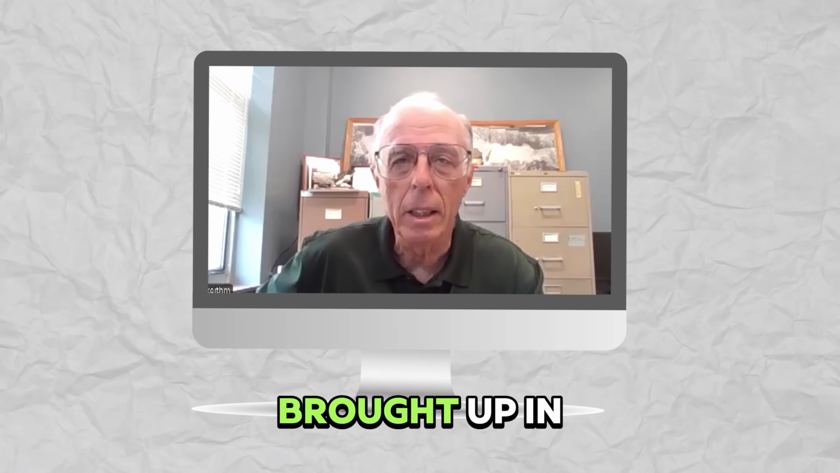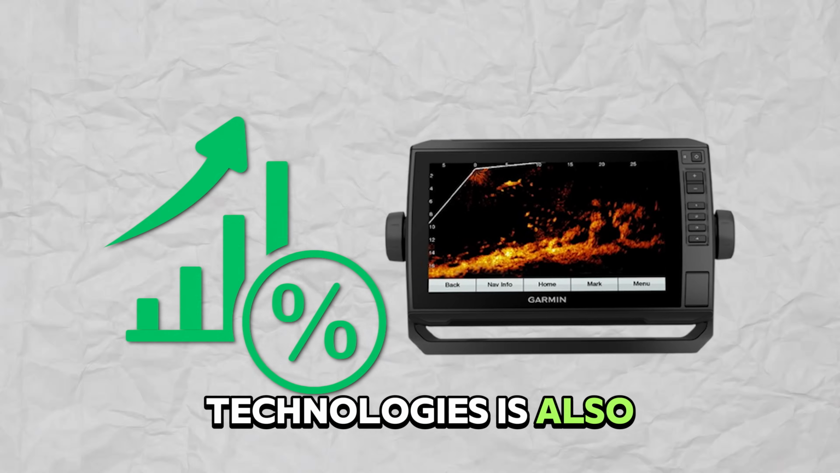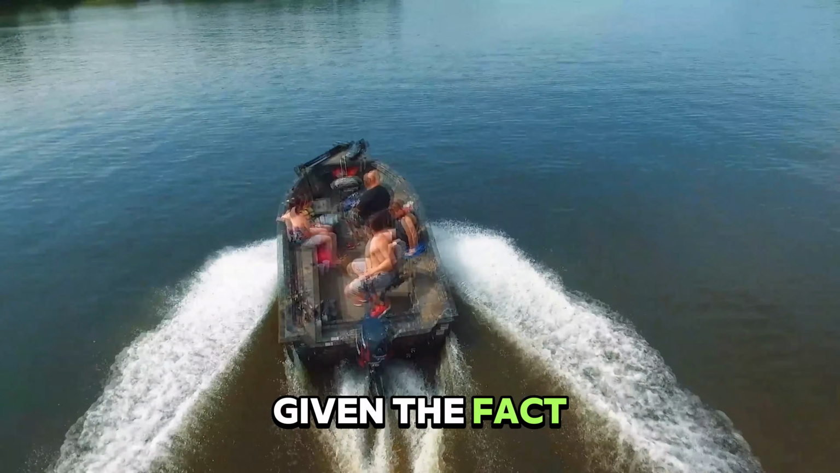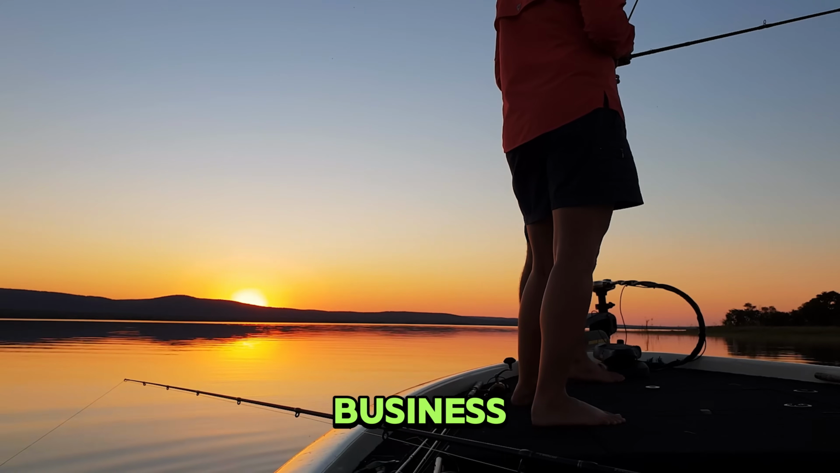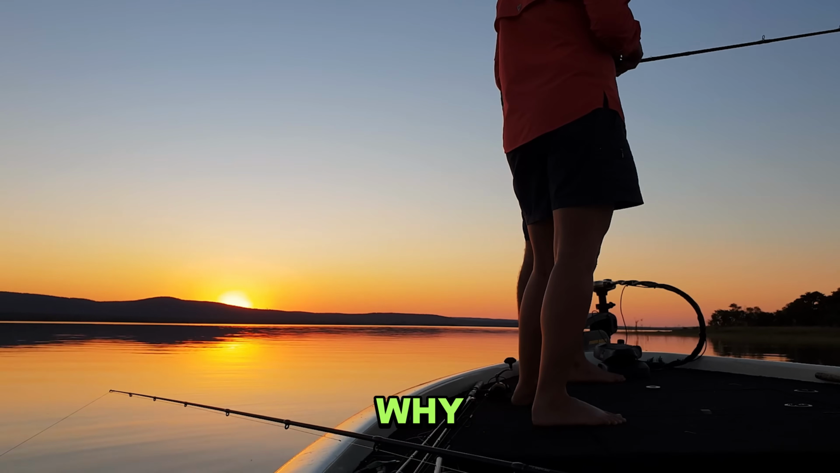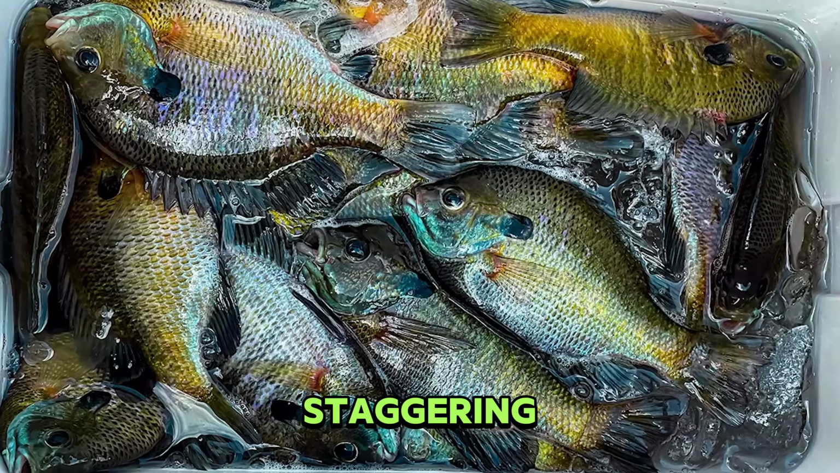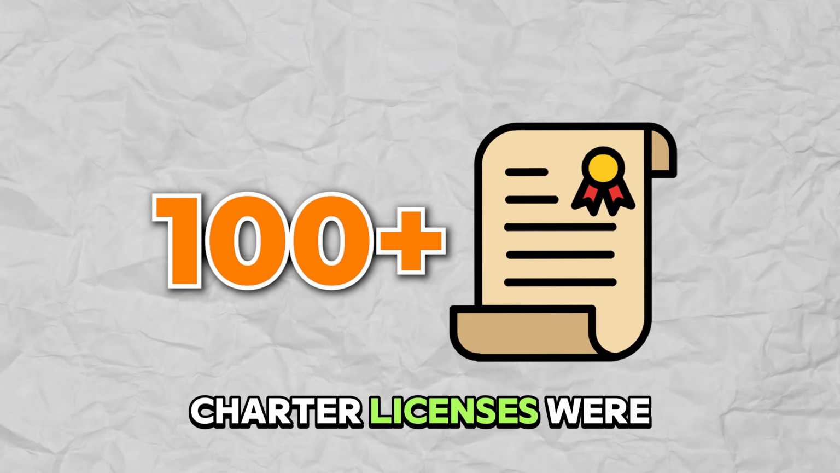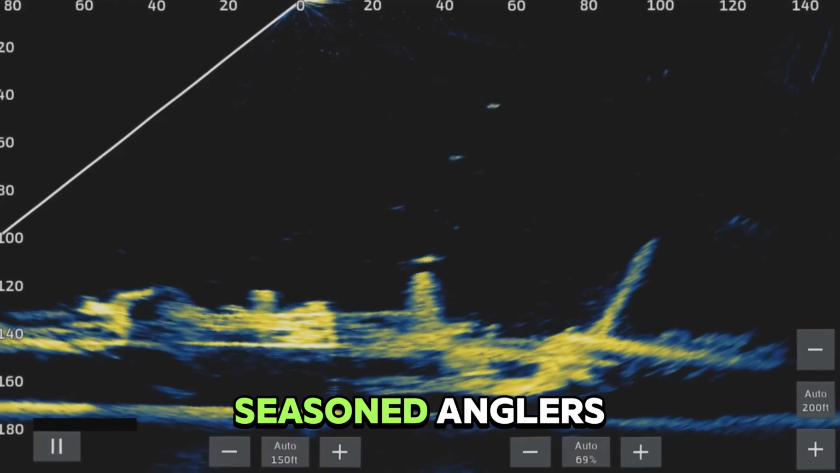An interesting point brought up in the interview was the fact that with the increasing use of Livescope technologies is also the rise in new charter businesses, which is kind of funny actually, given the fact that people who otherwise don't know how to catch fish or find fish can now be in the fishing business running a charter, helping others catch fish. But regardless of why there's an increase in charter businesses, this additional fishing pressure is quite staggering, as in the Mississippi alone, in the past year, over 100 new charter licenses were issued out, as Livescope technology even seems to be replacing the seasoned anglers.